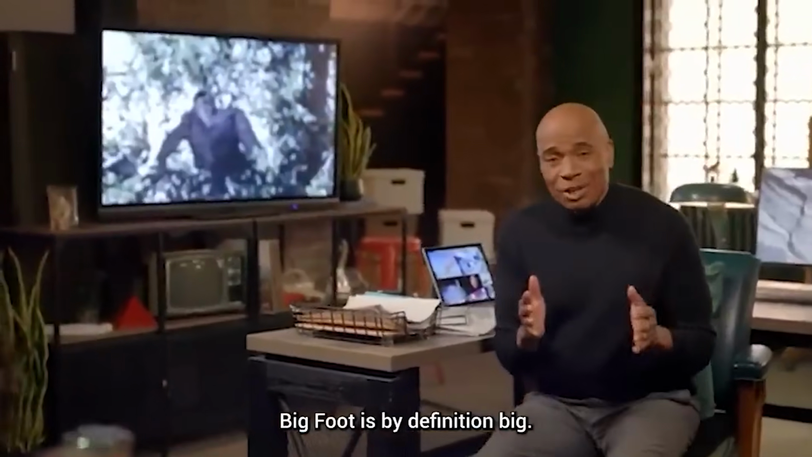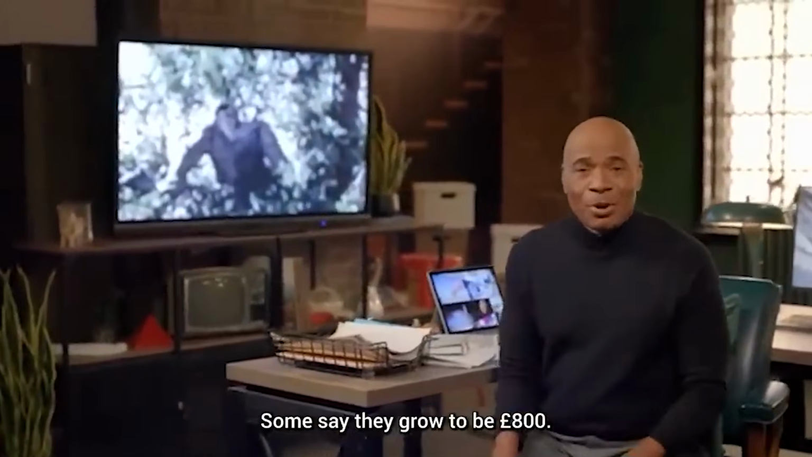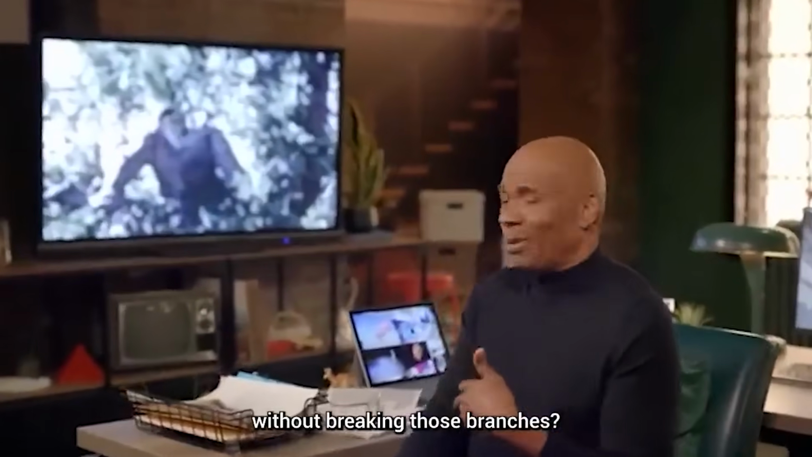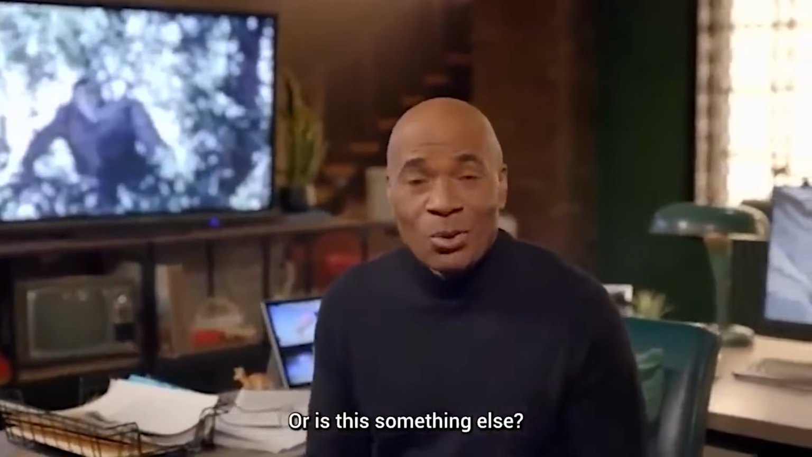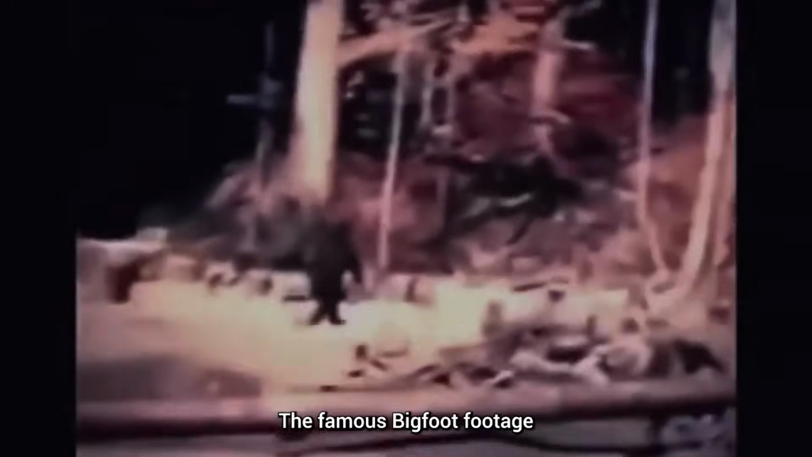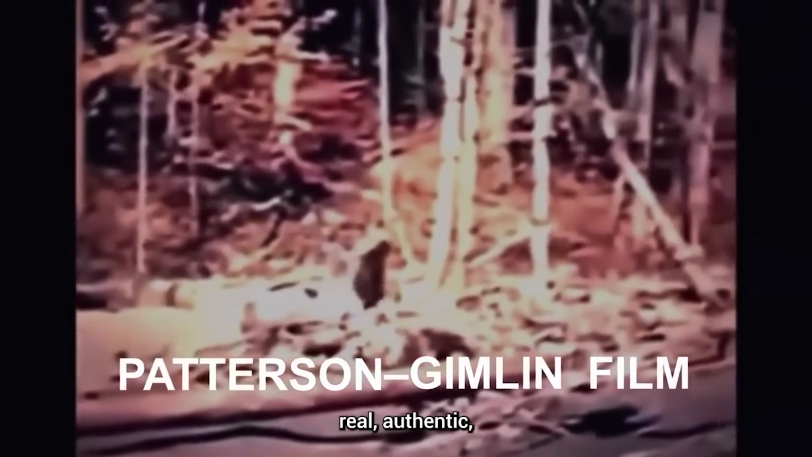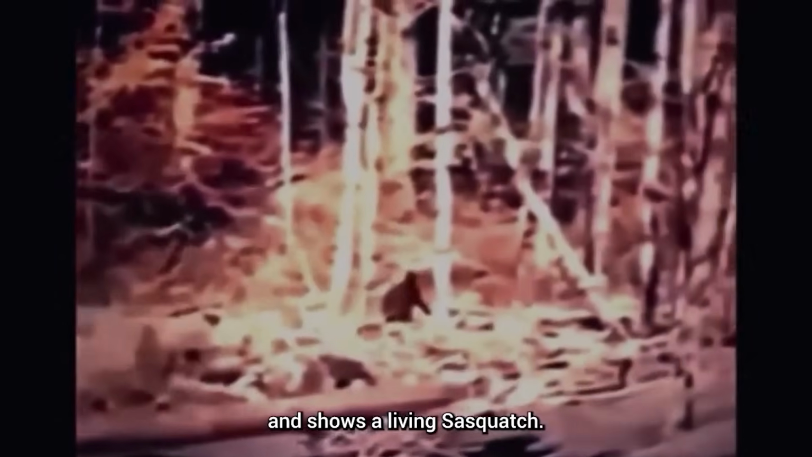Bigfoot is, by definition, big. Some say they grow to be 800 pounds. Could they really climb a tree and hang up there without breaking those branches? Or is this something else? The famous Bigfoot footage, known as the Patterson-Gimlin film, is 100% real, authentic, and shows a living Sasquatch.